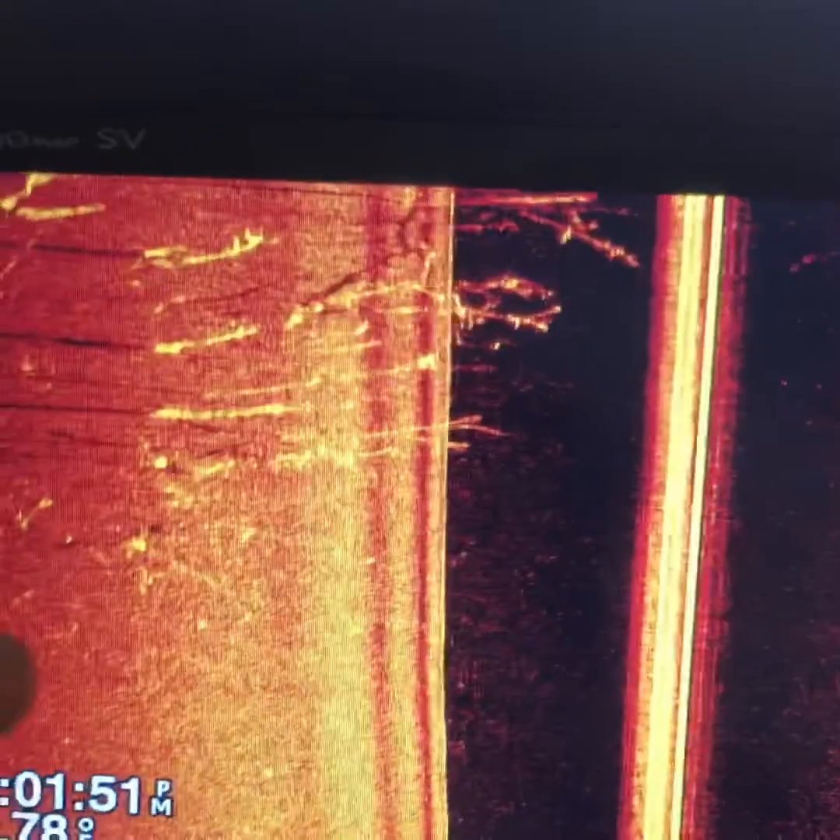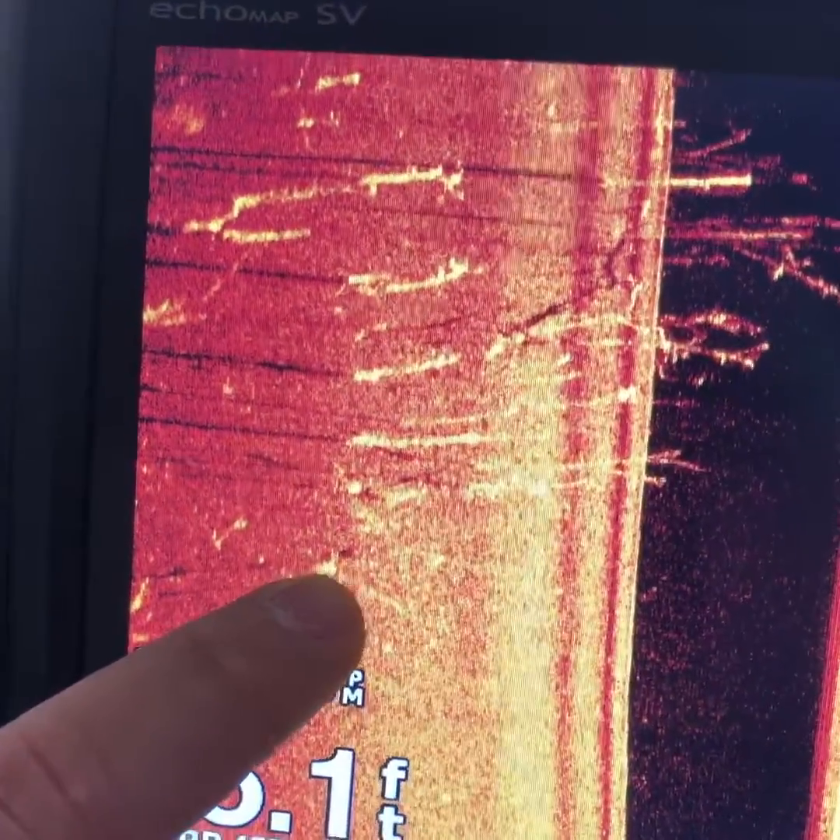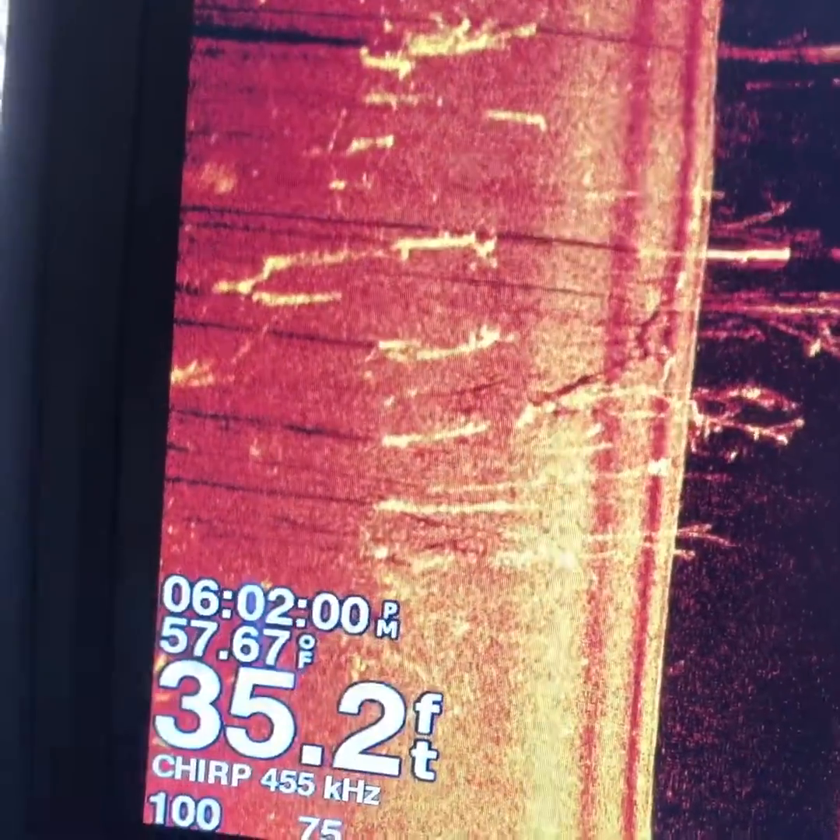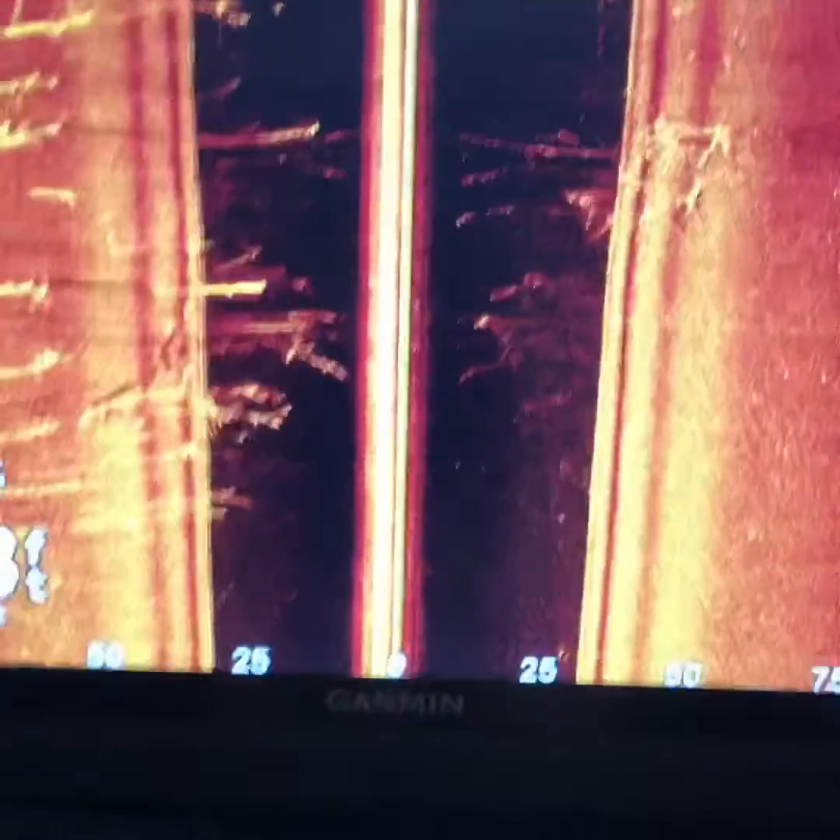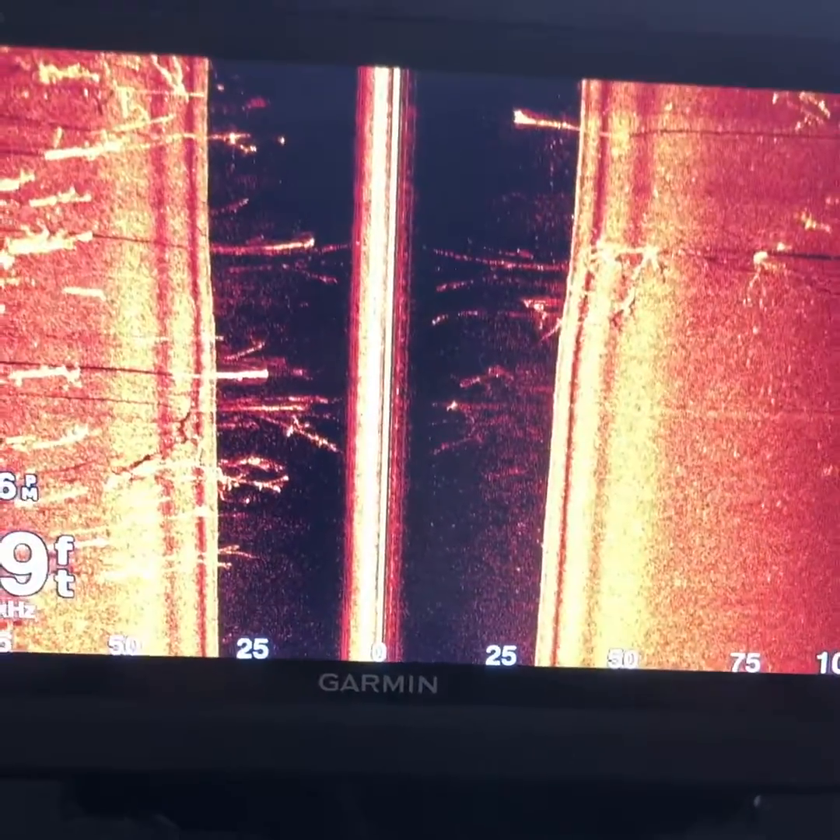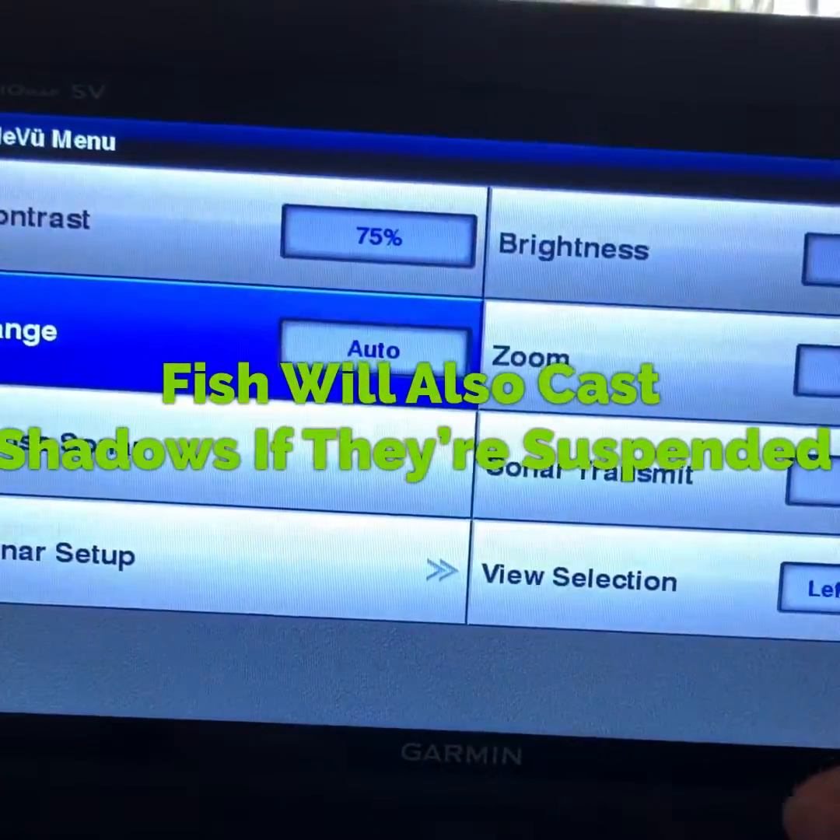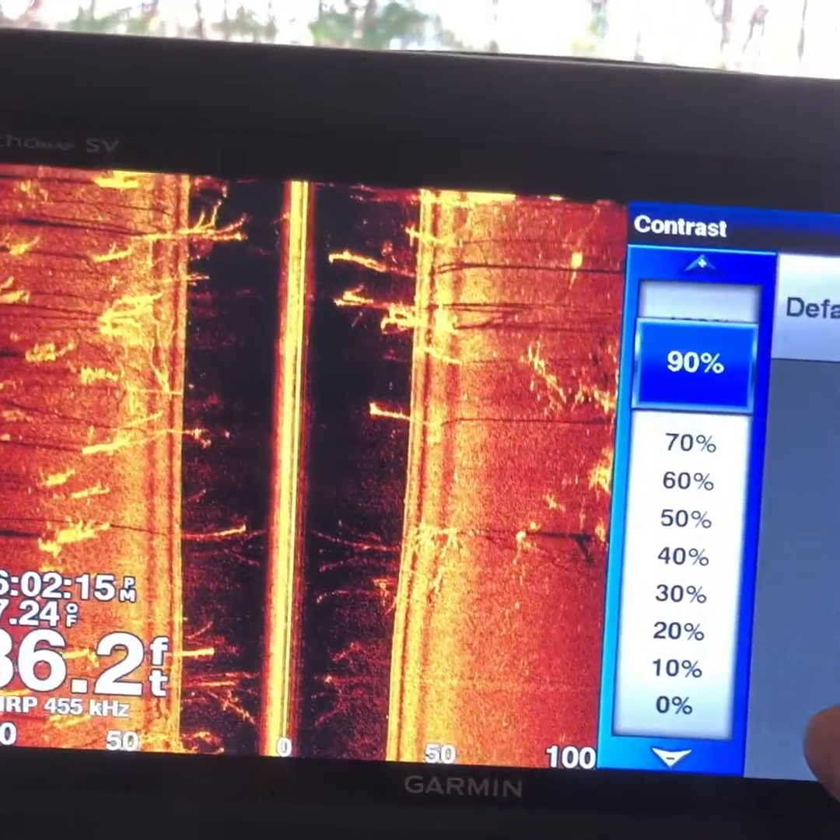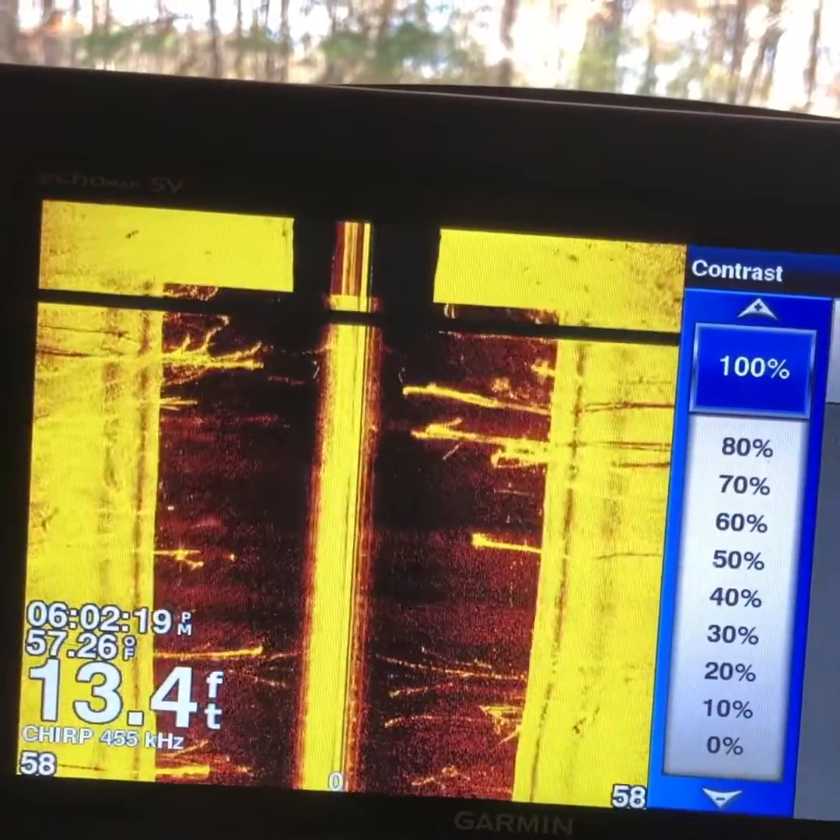Okay, so if you actually look right here, you'll see a shadow from this tree right here. Right beside that shadow is a little dot. That is a fish. On side view, they show up the same as they do on down view, so it'll be just little dots. What I like to do to play with this to make sure that I'm getting the best reading, one of the first things I do, I go to contrast. Set that joker all the way up, as high as you can.